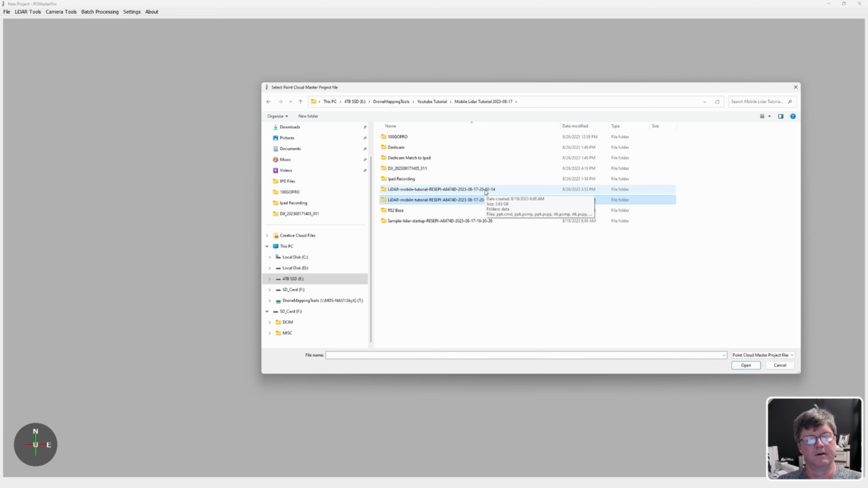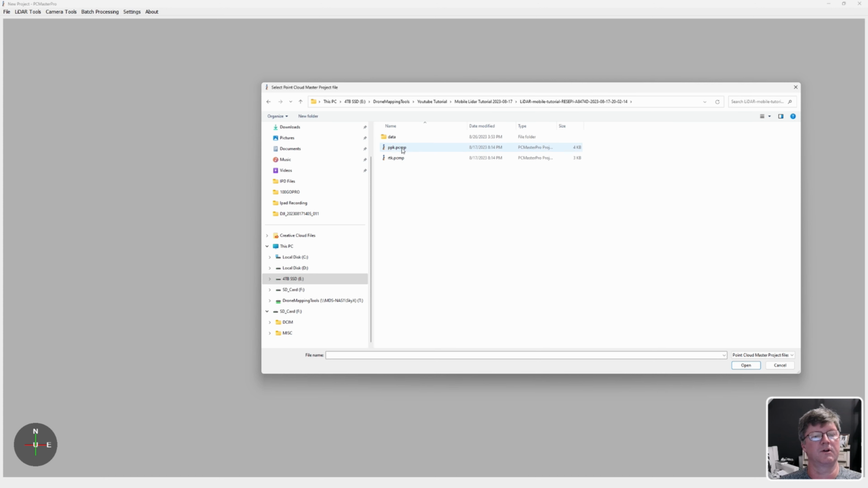So of course you could copy it in again off the thumb drive, but I just go ahead and make a duplicate copy just so I have it, and then later when I'm done, I can go ahead and delete the extra copies. So let's go ahead and double click on this ppk.pcmp.